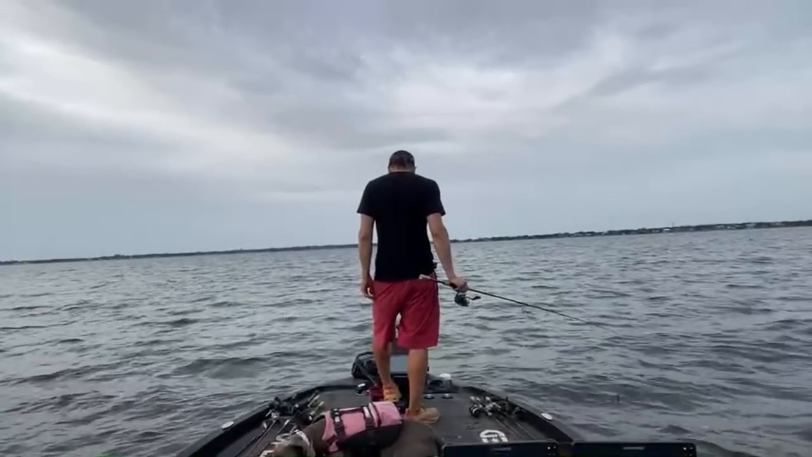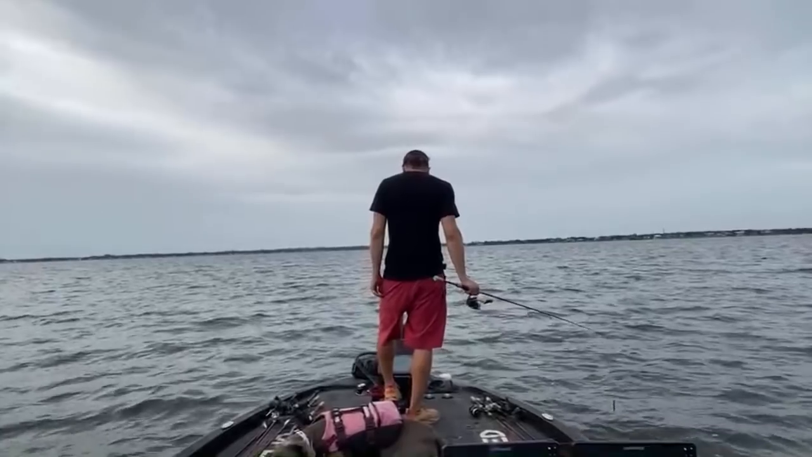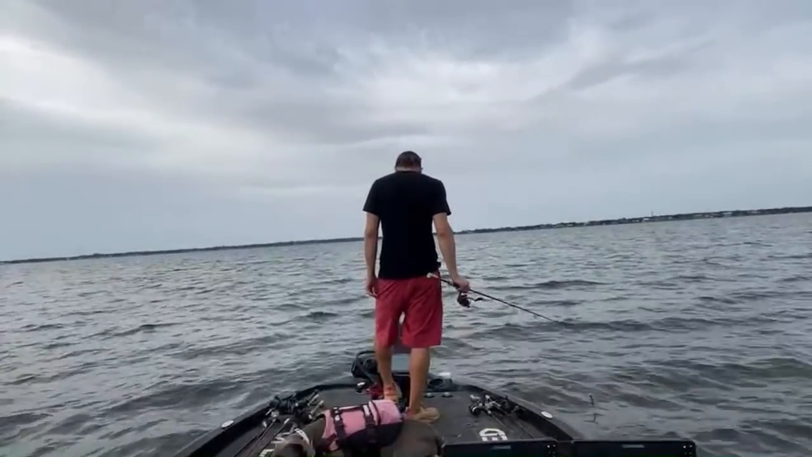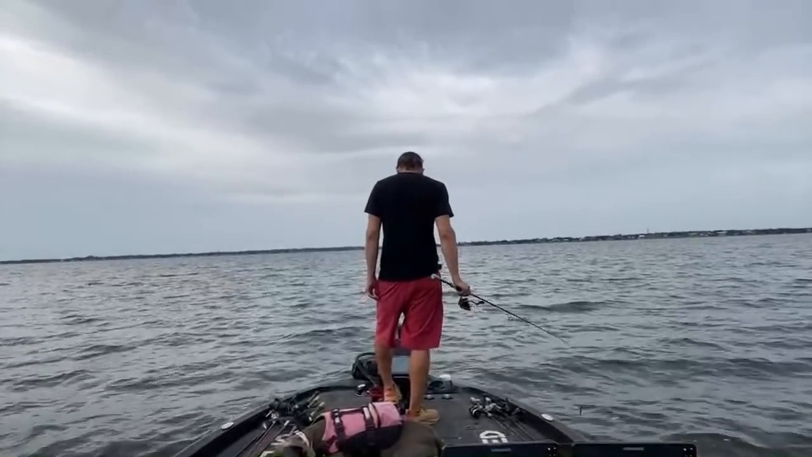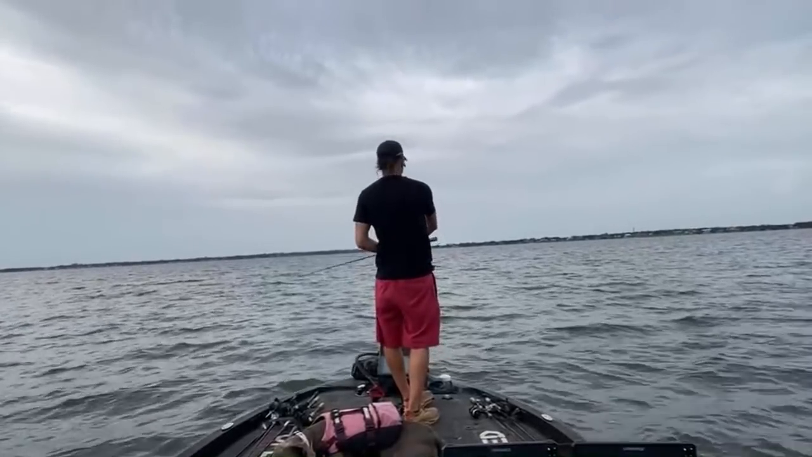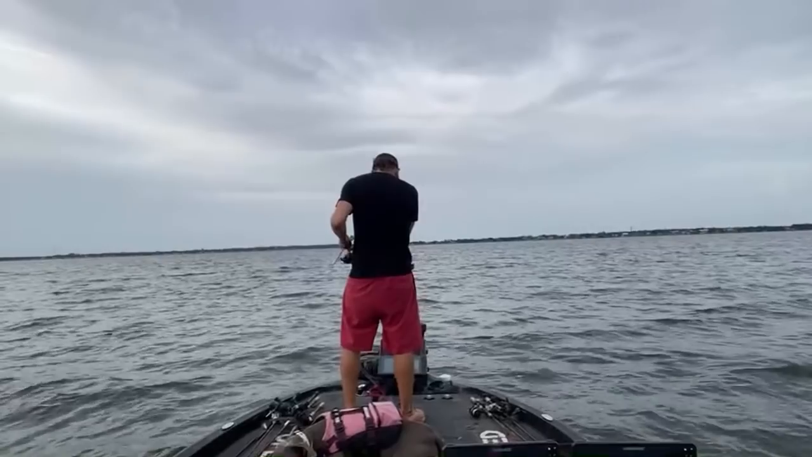It is kind of stupid how you can just look for them and see them and then cast to them. But that doesn't seem to be helping. There you are. They drop back a little.